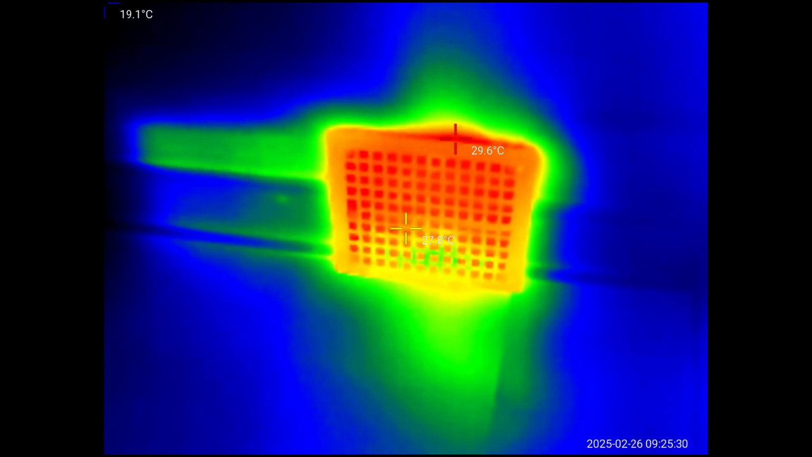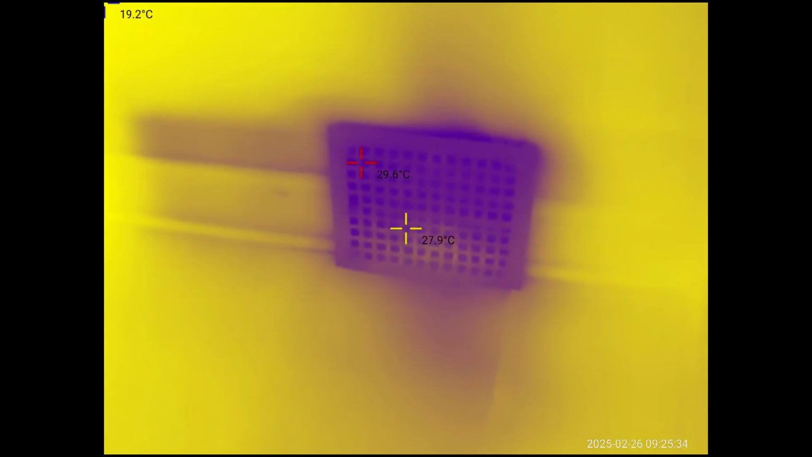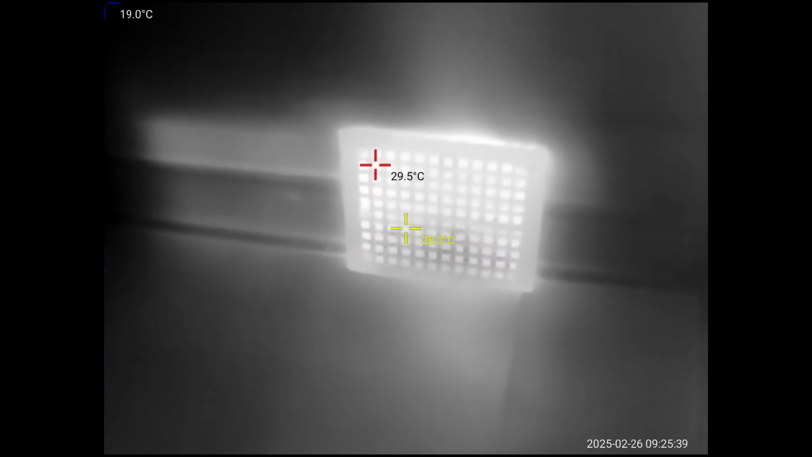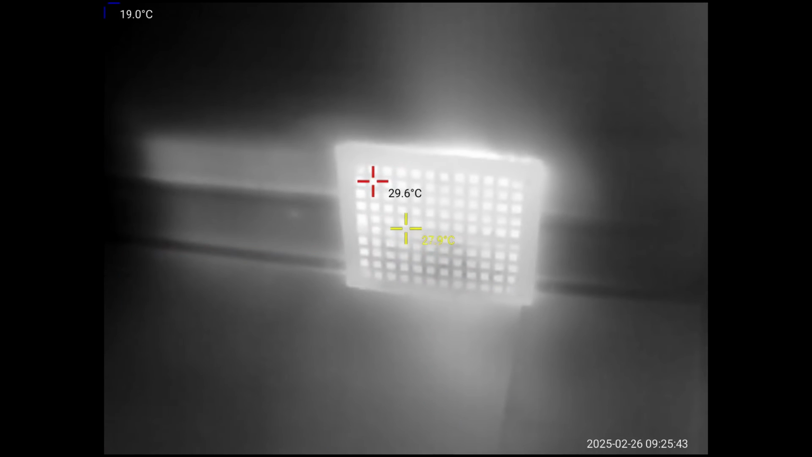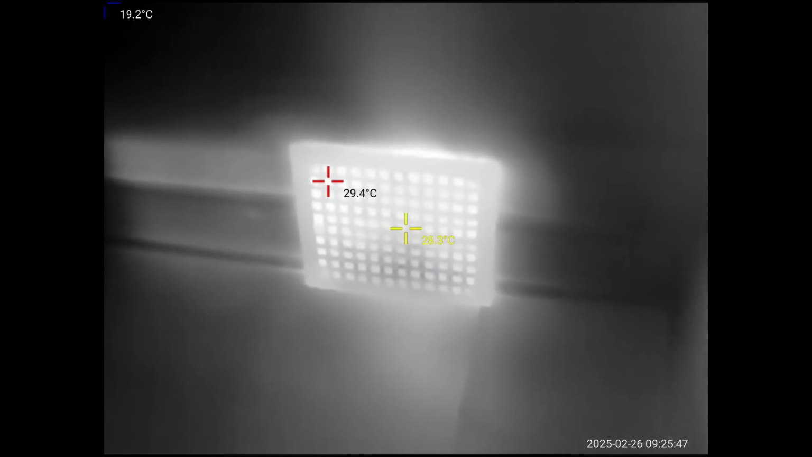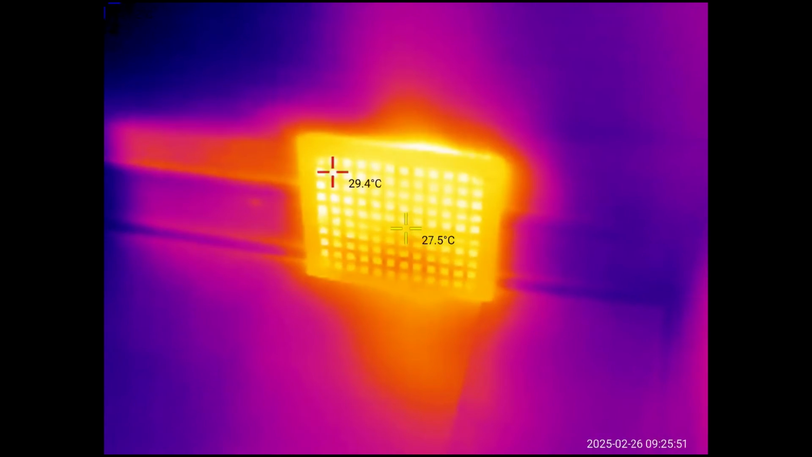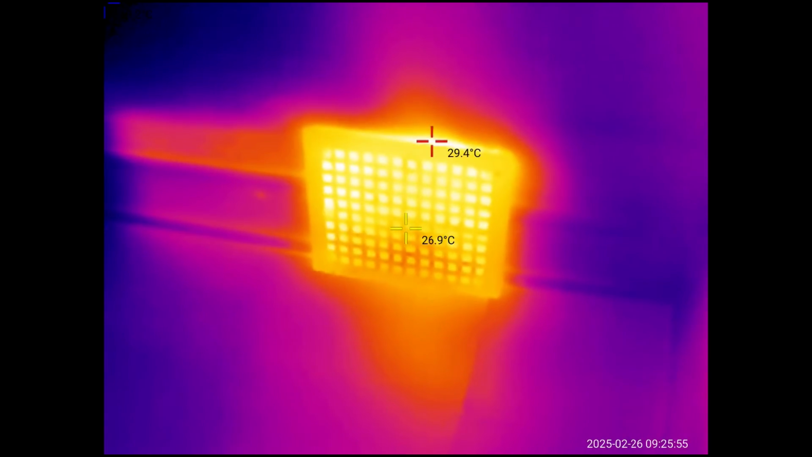Let's go ahead and flip through the different colors and show you what that looks like really quick one more time, so you can see all of the different colors and options. Super cool. I always like this white mode here. It really illuminates everything and shows a clearer picture of stuff, in my opinion. But like I said, this is the default one here. Overall, super cool product. I really enjoy this and really recommend it.